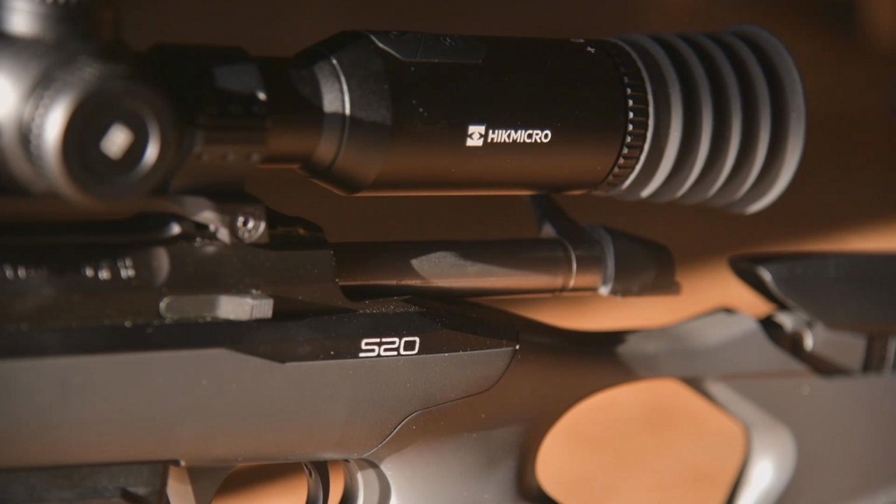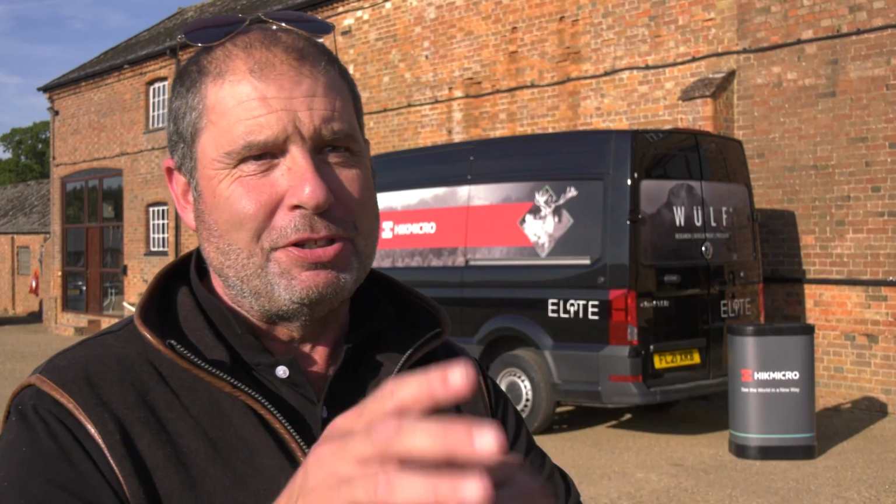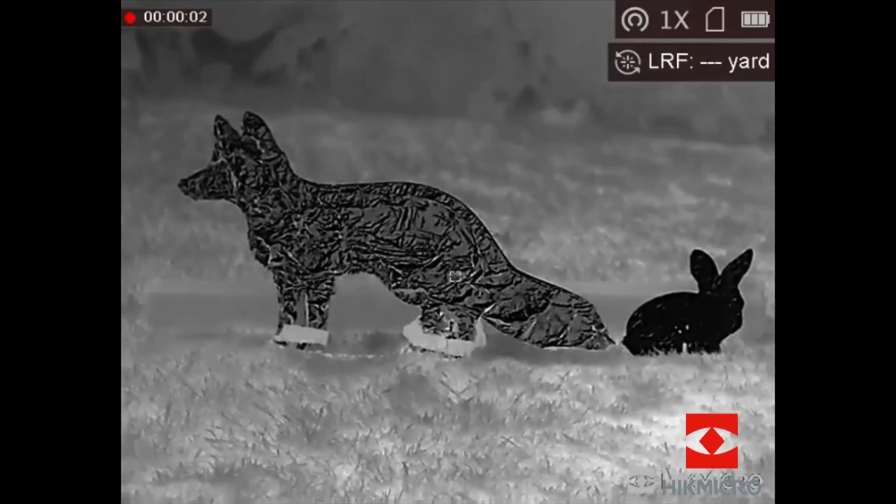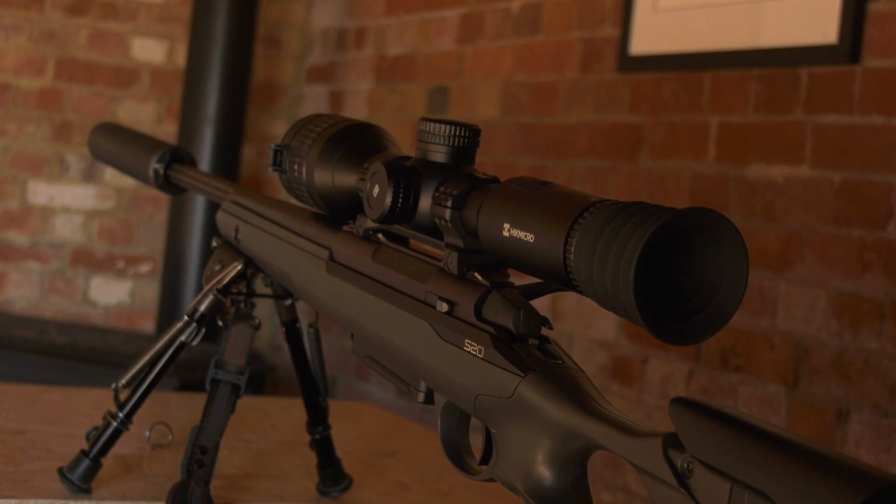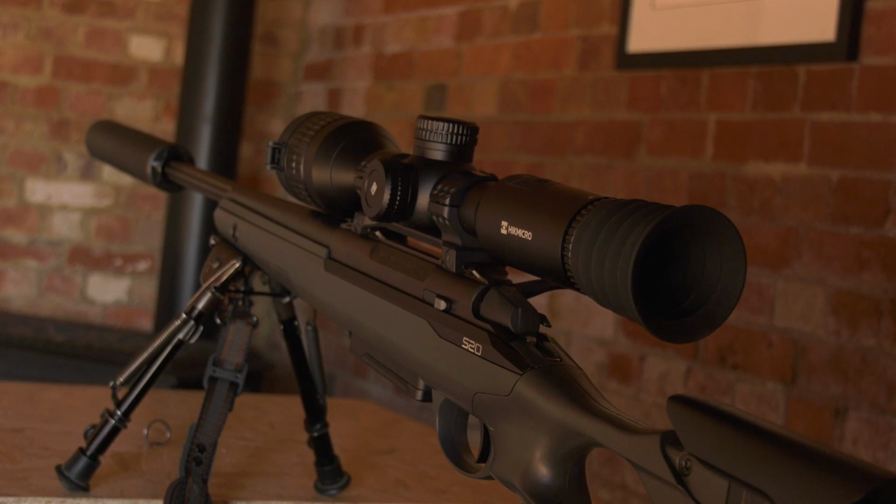So we're just going to go through the basics of what thermology is, about NETD and the noise equivalent temperature difference, and do all the technical stuff. We're going to split into a couple of groups, and then we're going to take half the group down Paul's range, and we're going to do some shooting at targets. We've strategically placed stuff all around the estate, so we've got deer out and foxes, and we're going to have a plink and test the thermal scopes out.